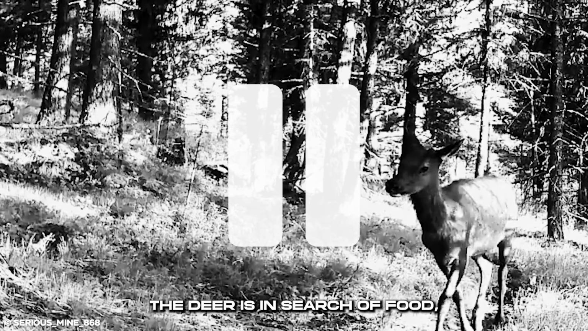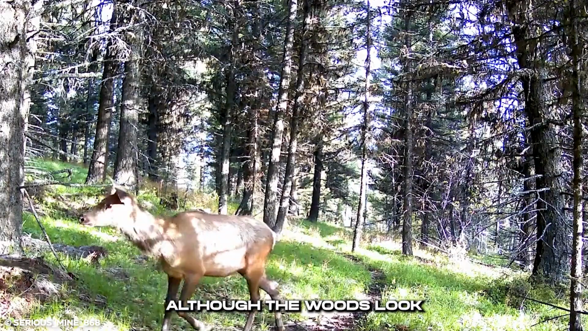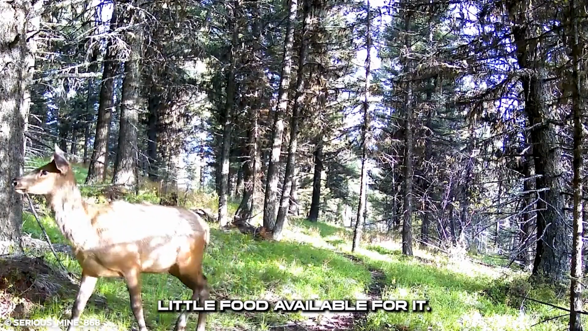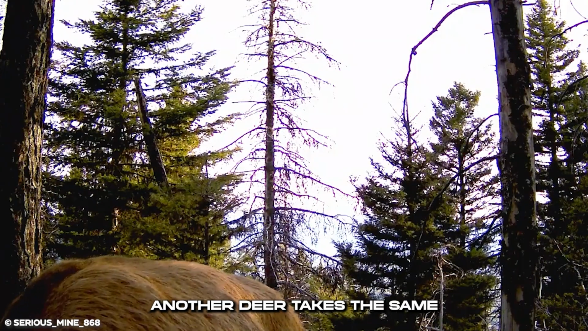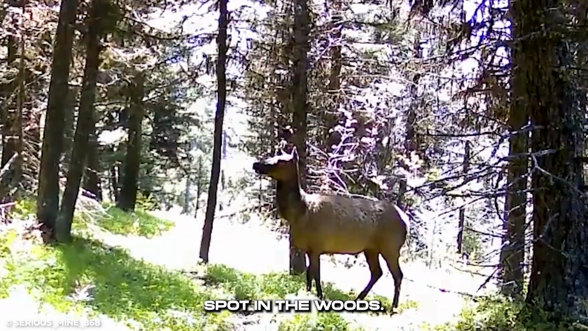The deer is in search of food, coasting by the trail cam. Although the woods look full of foliage, there is little food available for it. Another deer takes the same trail, finding it hard to eat. It just observes a spot in the woods.